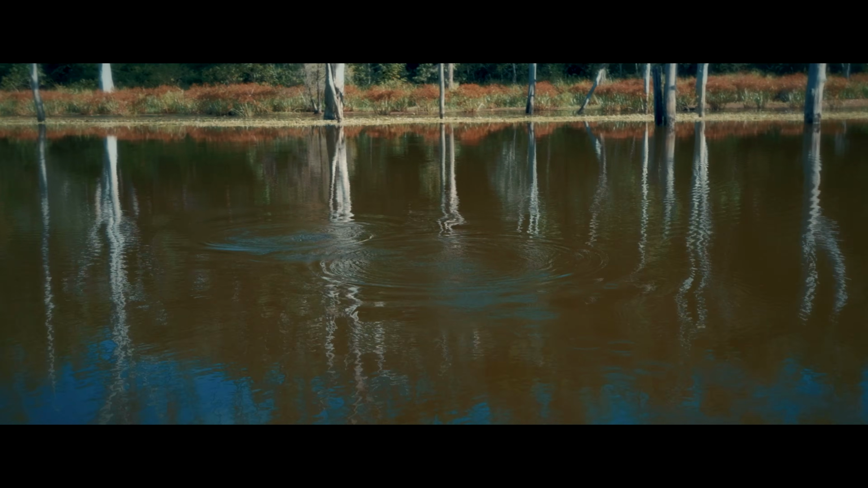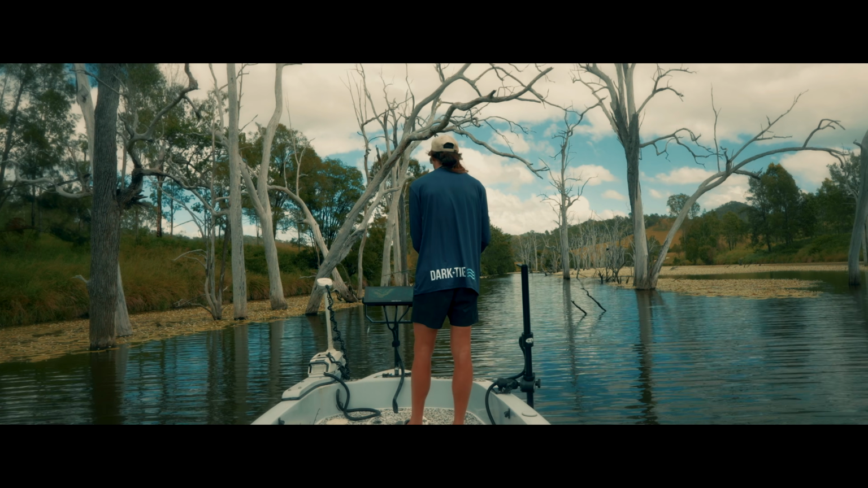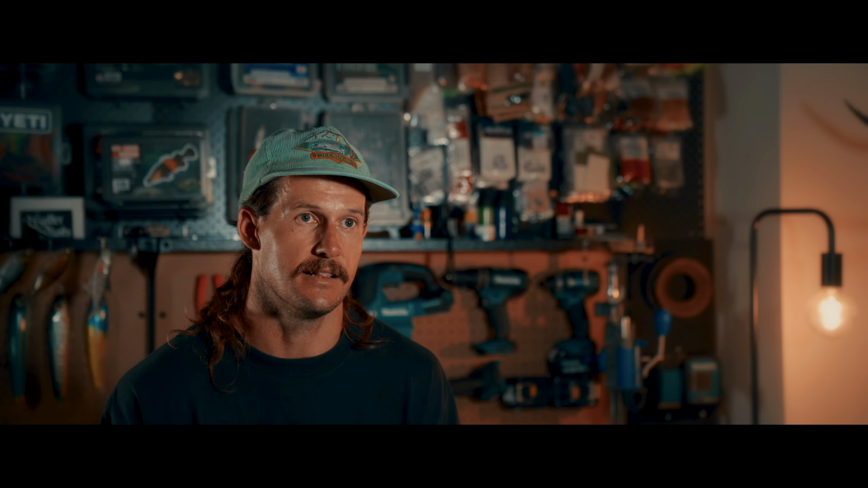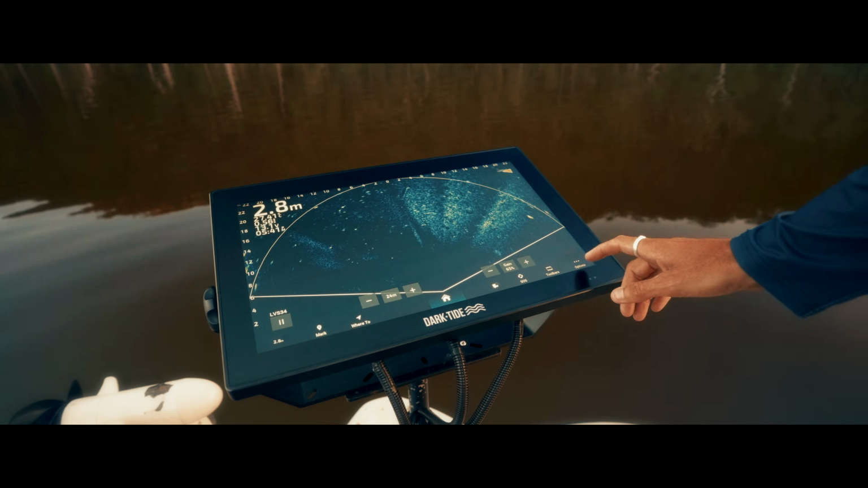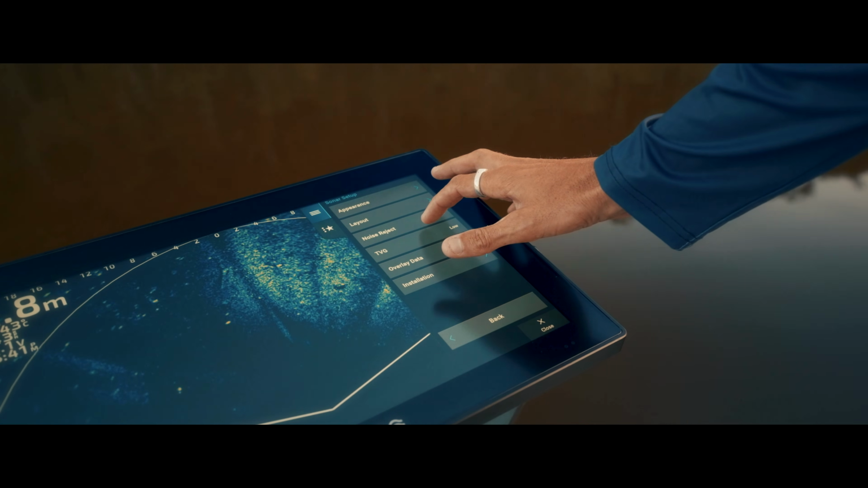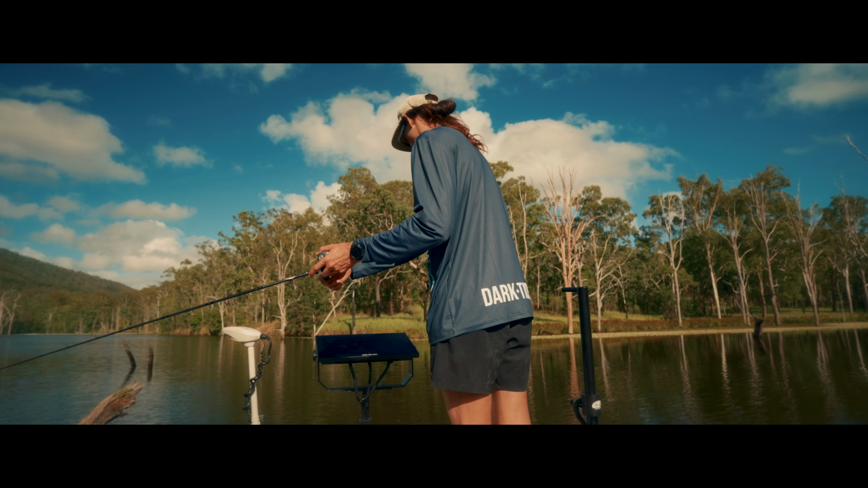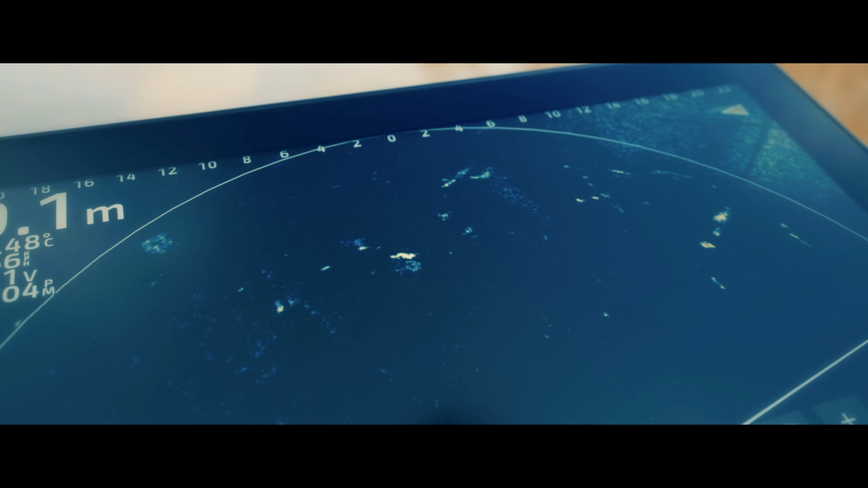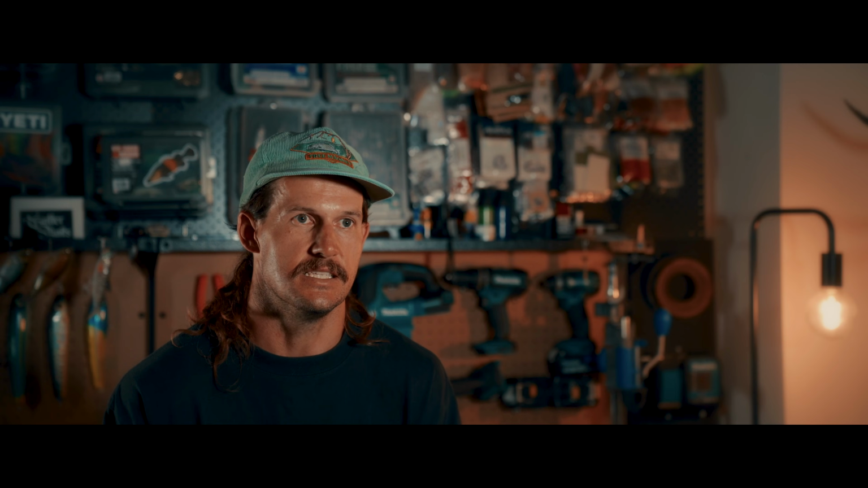Oh, I've been lucky enough to have the Darktide on the boat for about a month now, so I've had a few sessions in with it. I'm super impressed with it. I can't believe how clear the image is, and it's just like touching your main sounder screen. So it's super responsive, it's super fast. The other thing is just the brightness of the screen. So the ability to stand up there in full sun and still be able to see the screen and see how bright it is, see how hard your lure pops and the way a fish swims across. It just makes it so much easier to see your lure and put it in the right place to hopefully get that fish to react.